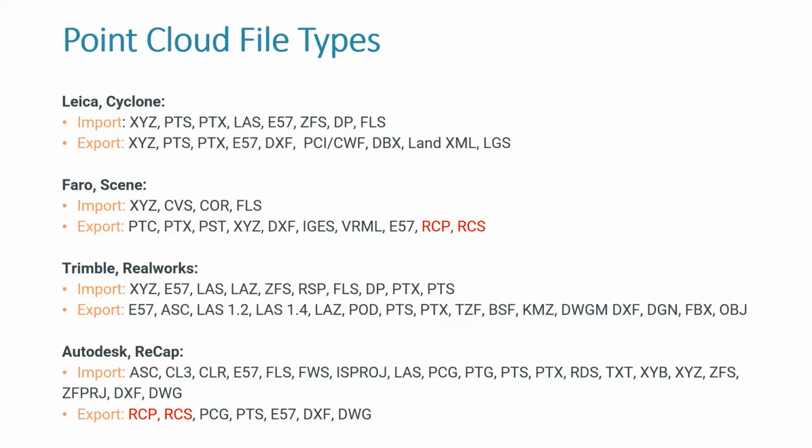Well, two specifically. E57 is what you can use for the Edgewise program, but the two we're mainly going to focus on are the RCP and RCS, as that's what is accepted by Revit. You can get both from the Autodesk ReCap software, which comes with the AEC Collection that you will have if you own Revit.